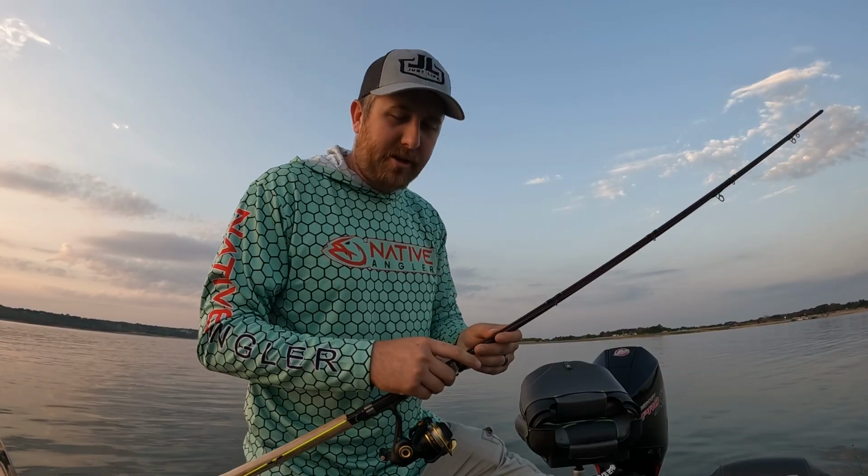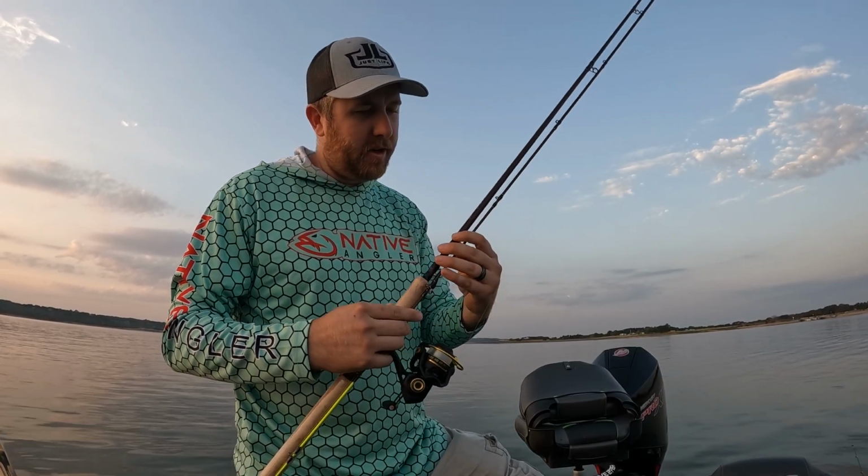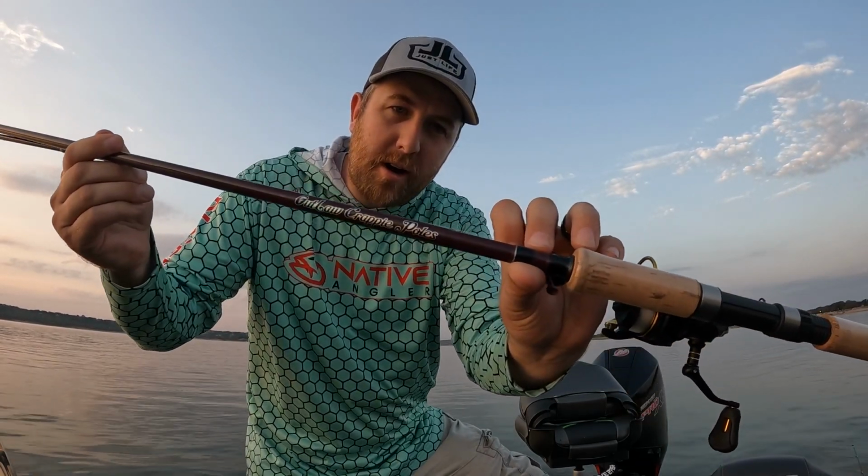Anyway, today we're gonna test out length. Does length equal more slabs in the boat when you're summertime crappie fishing? I don't know. We got the 10, 11, 12-foot poles today. We're gonna try it out. Y'all stick around. Also testing out for the first time this brand new Outlaw crappie pole.